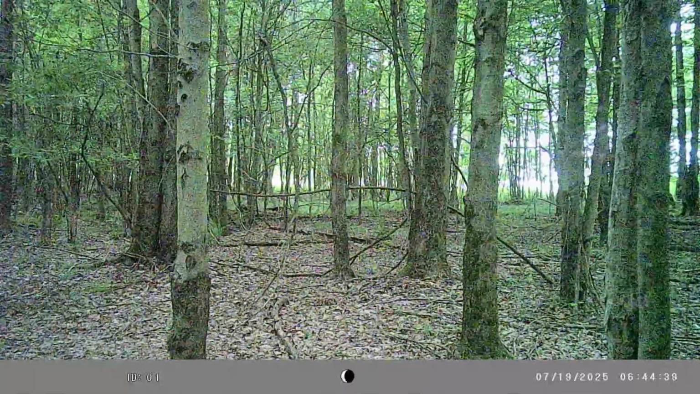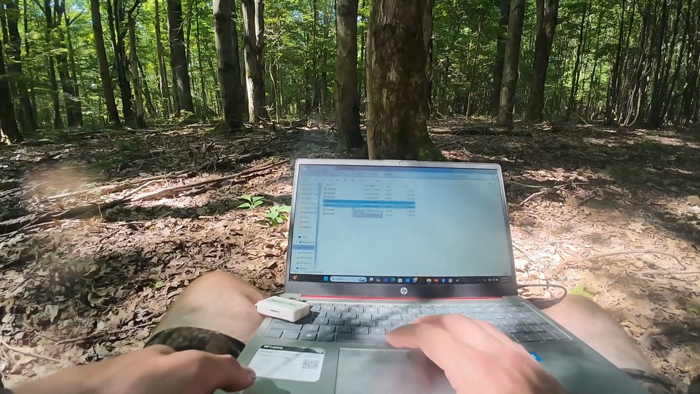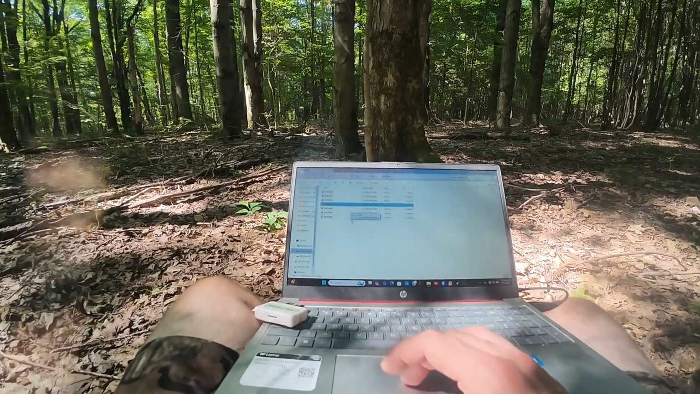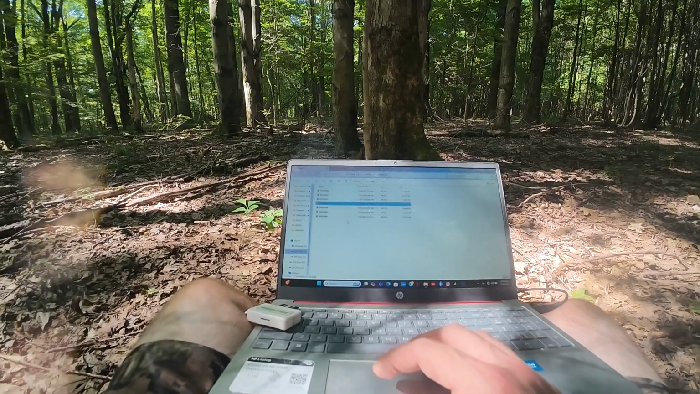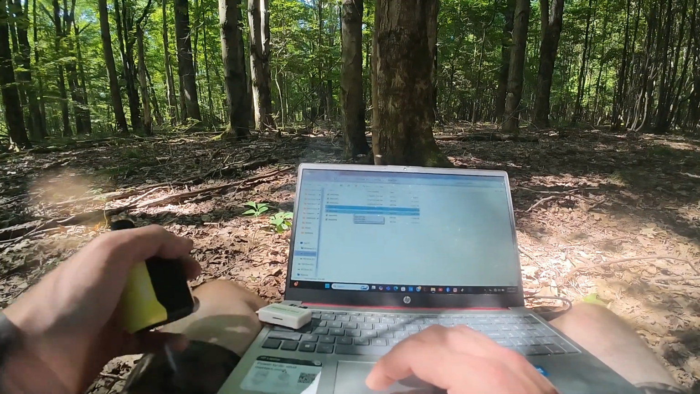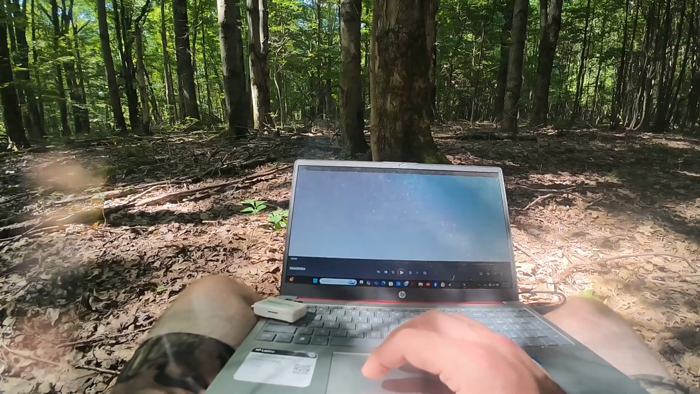Looks like that first deer that passed through. Let's see, 719. Man, none's been through for a few days here. Let's see, 719, 9:05 in the morning.